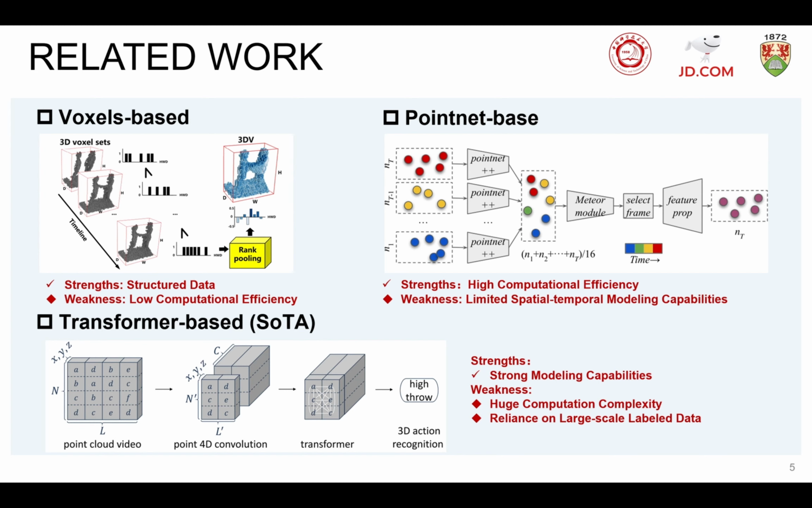The second type of method directly performs on the original point cloud with PointNet-based models. For example, MeteorNet further constructed the concept of spatial temporal neighborhoods based on the point cloud and determines neighborhoods with direct pooling or chain flow grouping. This type of method has high computational efficiency, but is limited by weak spatial temporal modeling capabilities.